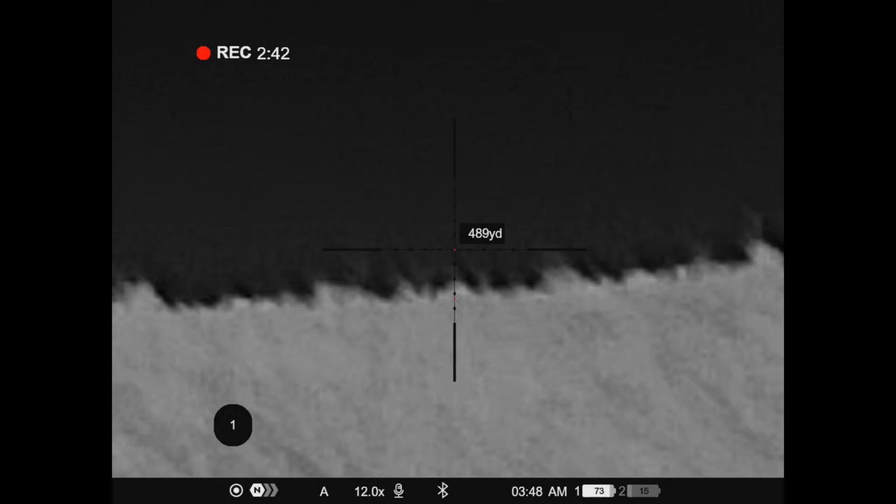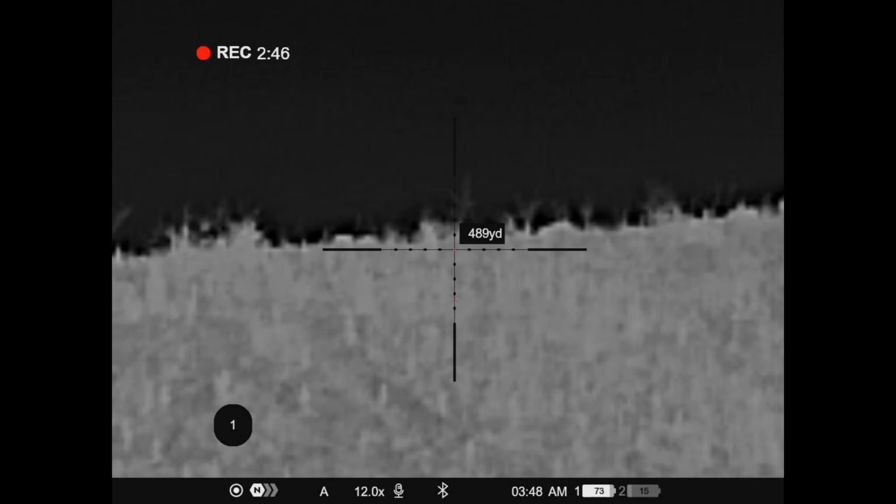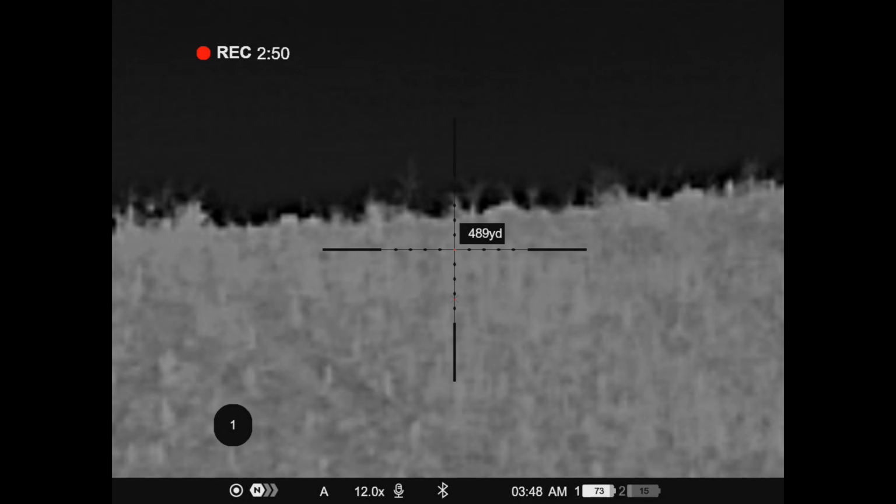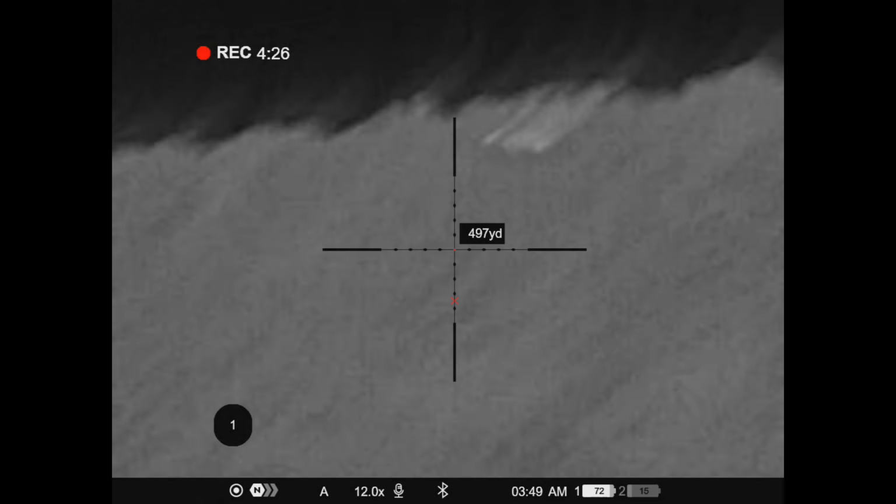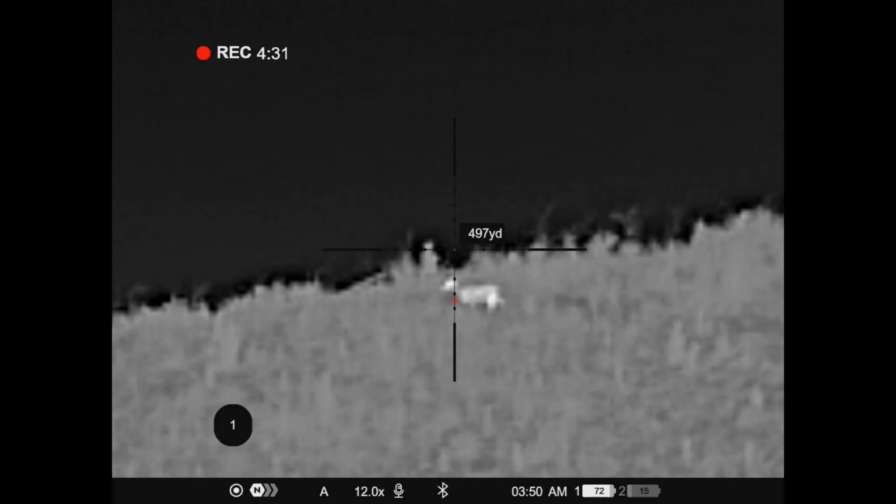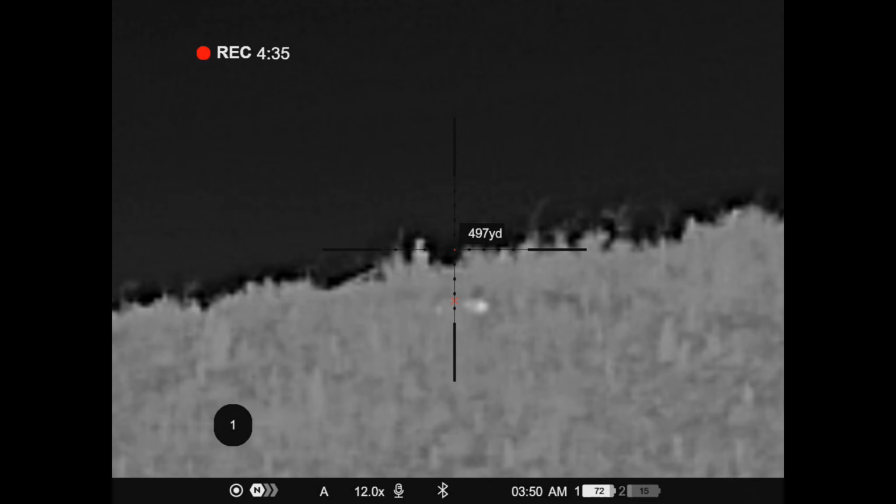I couldn't believe that I'd missed, but as we kept searching for the stag, we noticed there was a bit of a breeze blowing from right to left. Then Toby spotted it walking back along the ridge, and Clinton managed to pick it up with his gun. He allowed for the wind and took his shot. Oh, he's dropped. Sacked it.